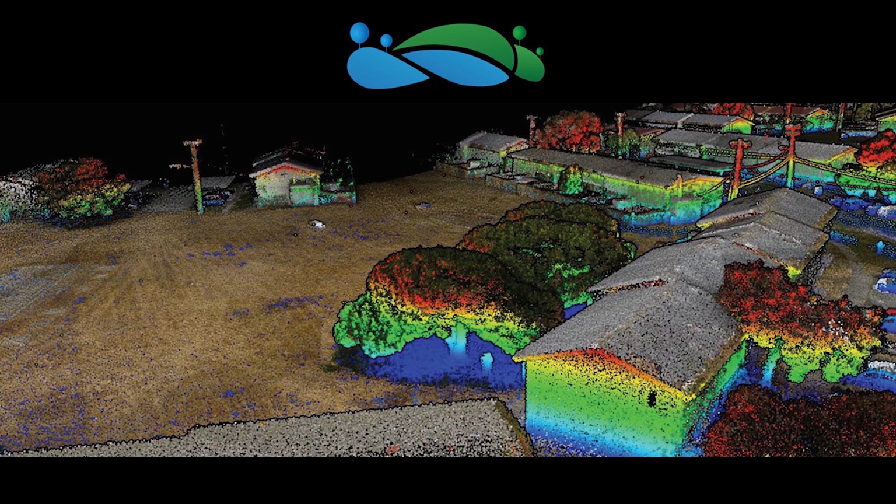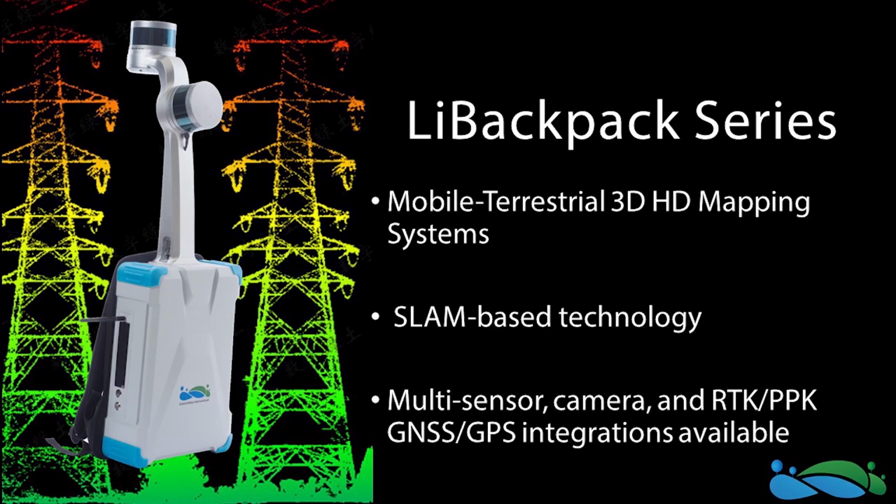As I will discuss later, it's a very different technology than the LiAir, which relies on having a strong GNSS or GPS signal to create that trajectory and thereby create the final point cloud. What we're talking about here is our LiBackpack. We're going to give you that side view, that sub-canopy view. It's going to help complete those models by filling data holes where LiAir could not quite get in there, just because of how it's designed and how your missions are flown.